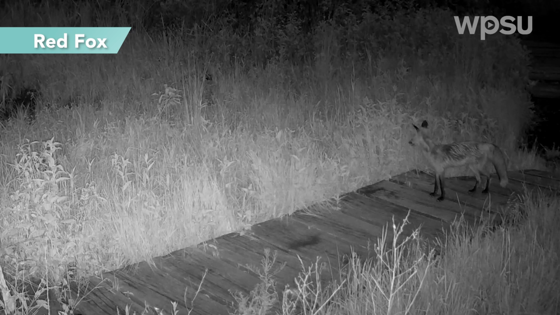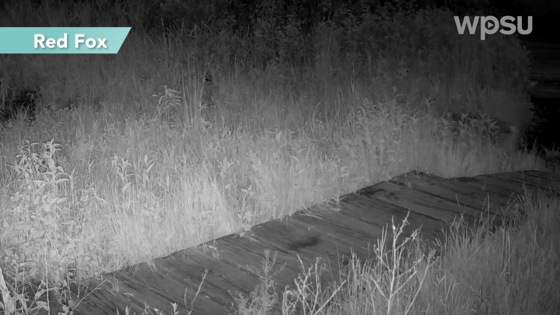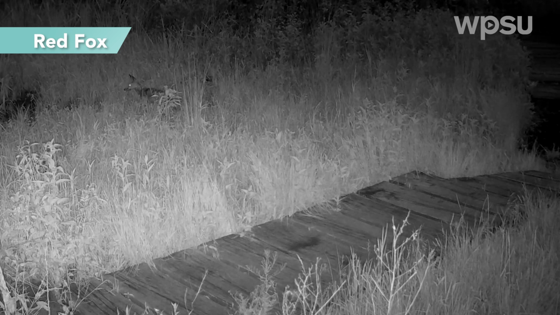Now, we saw our local red foxes a few times this summer. These relatives of dogs and coyotes are opportunistic when it comes to finding food, which means they're going to go for whatever food is most easily obtained in that moment.